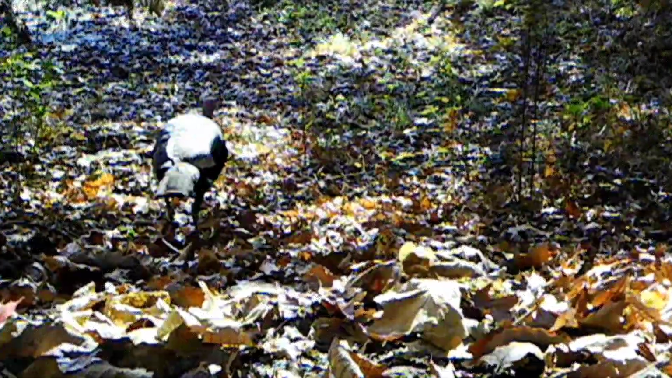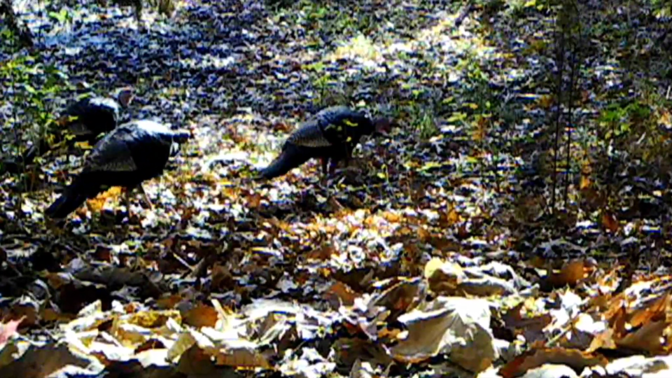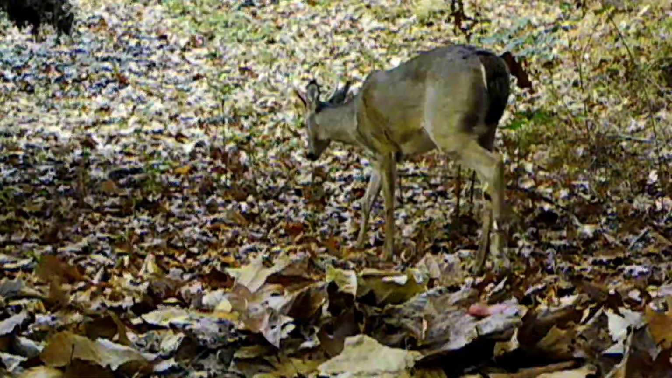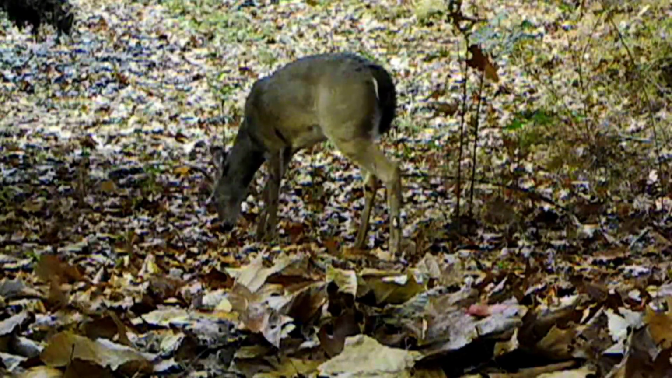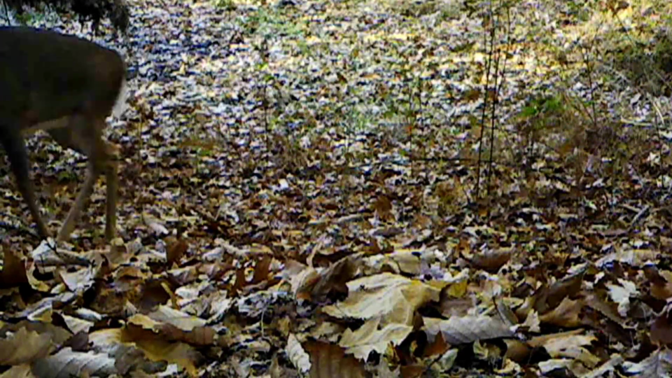Back at the pond, the old turkeys are out scratching around, picking this seed. And they eat them acorns too. And the old bucks, they come to the watering hole, check out who's been there. The does too.